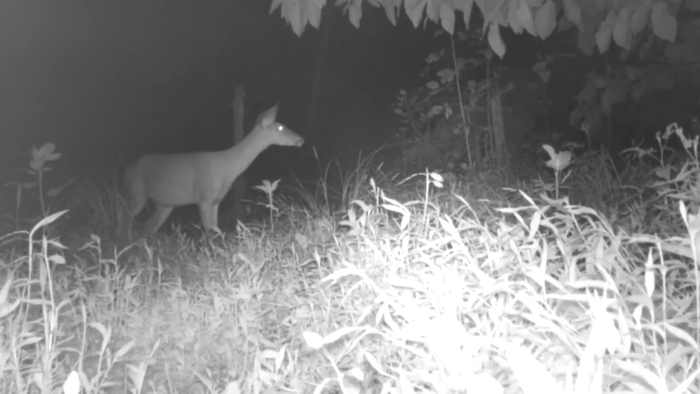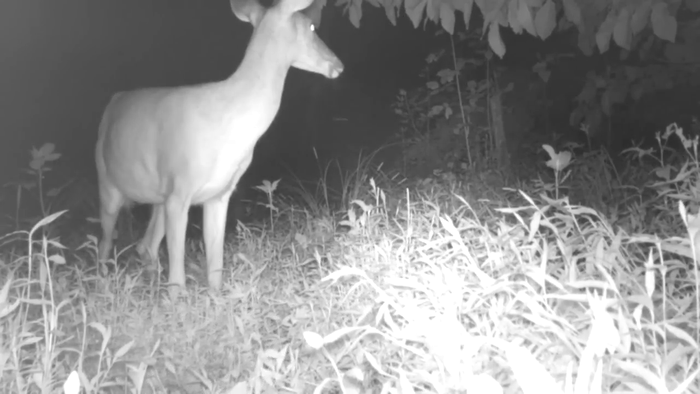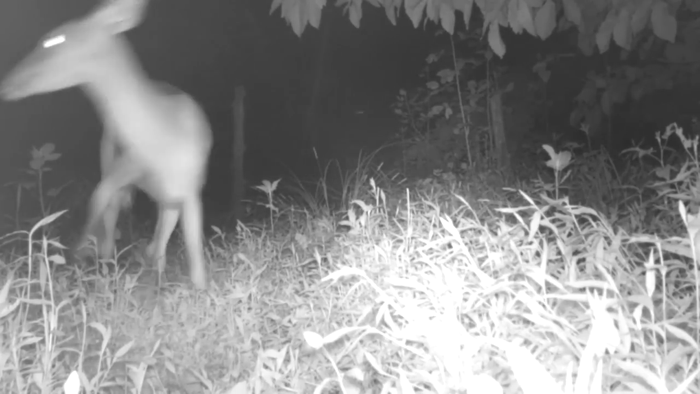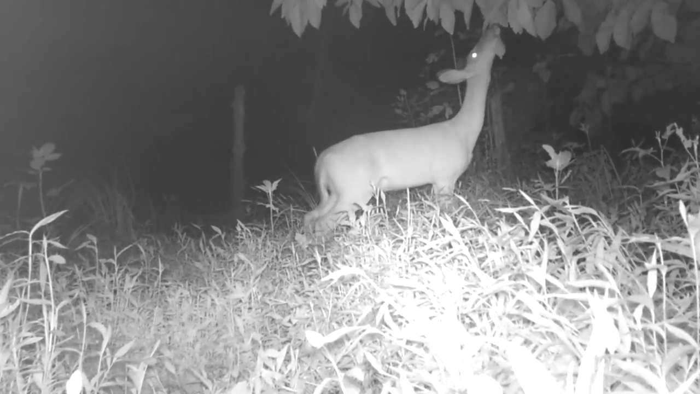And the deer, checking out the camera. On the other camera, you can see a doe here. They like all these different varieties of grasses here. And they love it. They'll even jump up here and get the leaves off the trees.